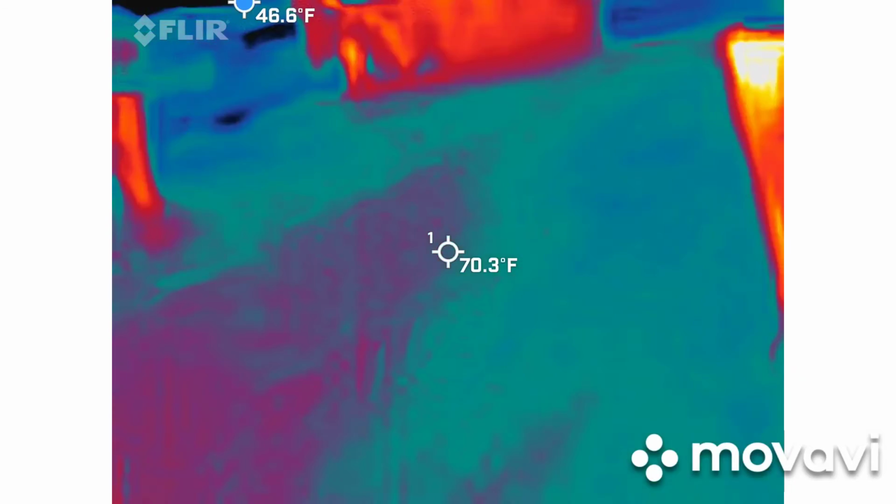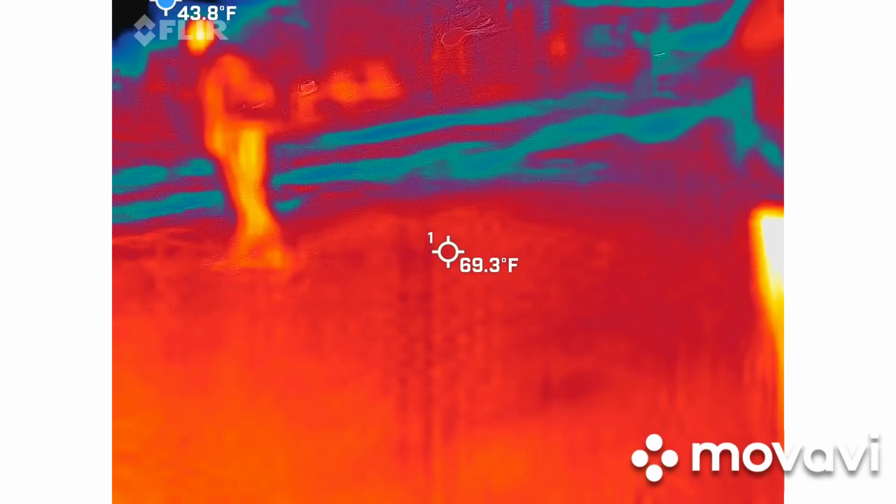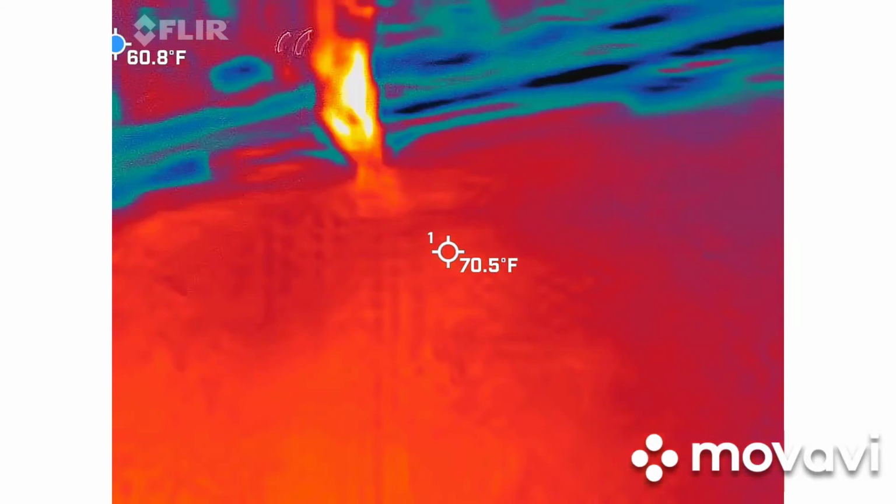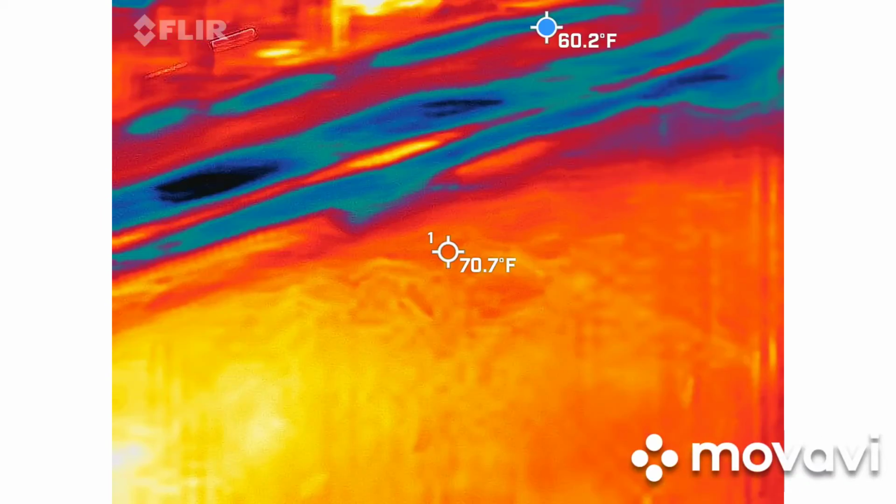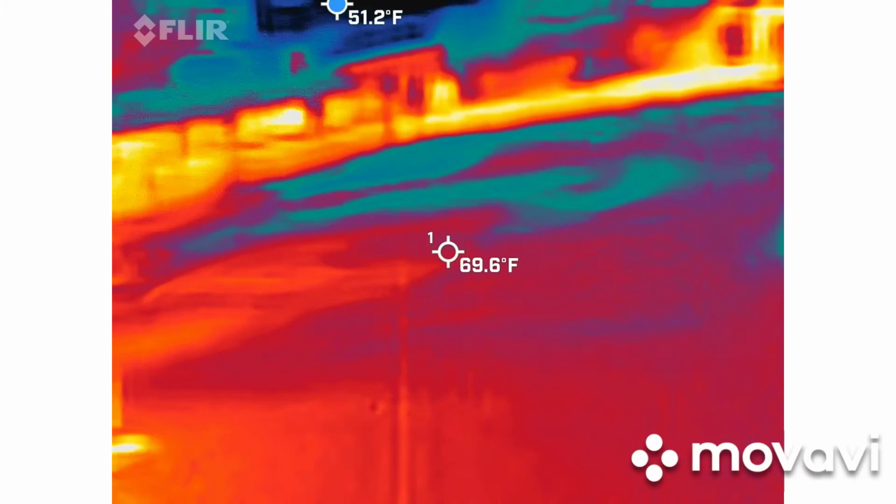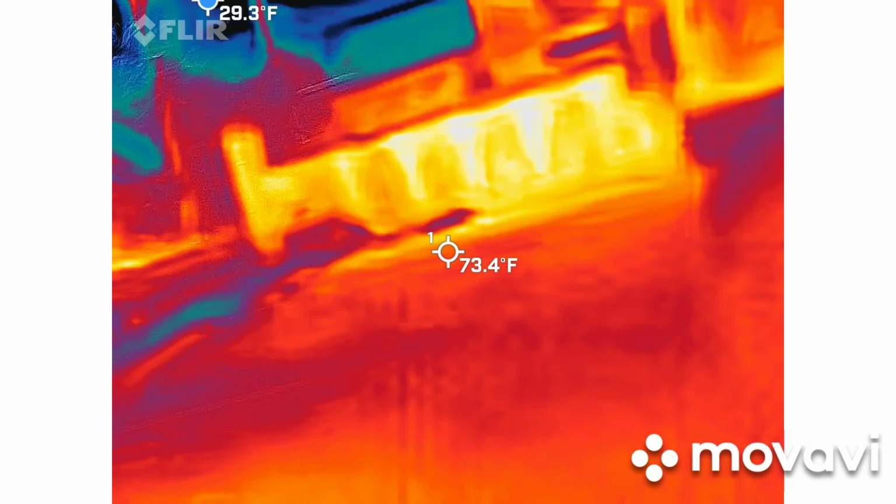What am I looking at? So, I'll turn it on and pretend we're doing this. Alright, so I'm looking through it, not at it, right? It was like 38.1. Really? 32.7.